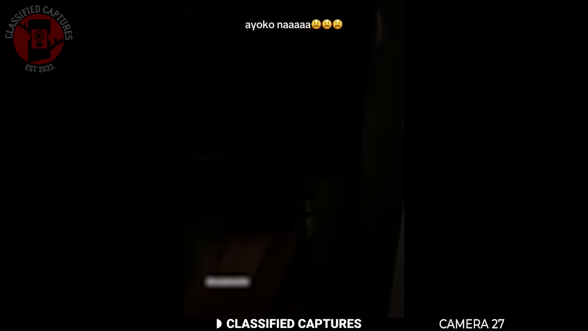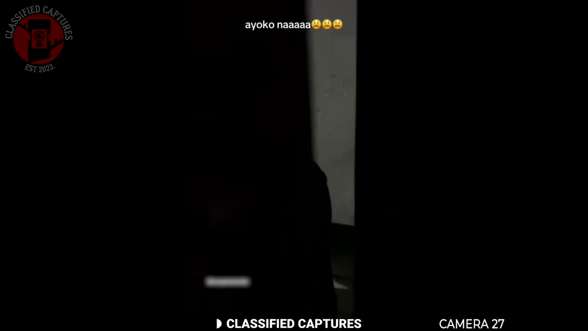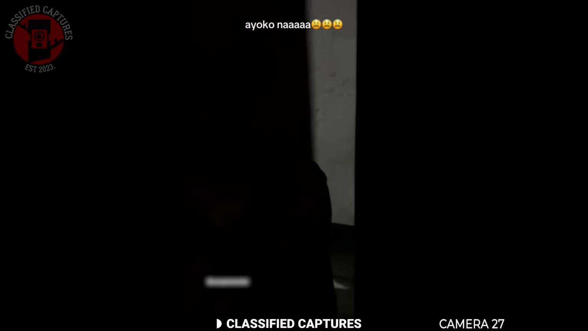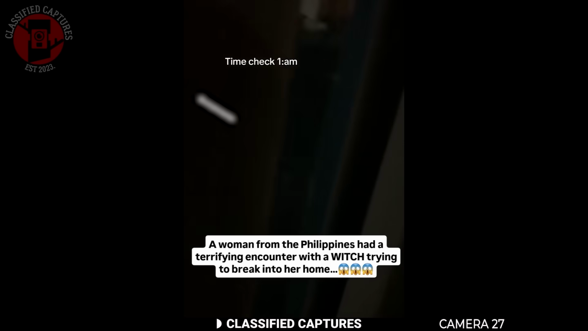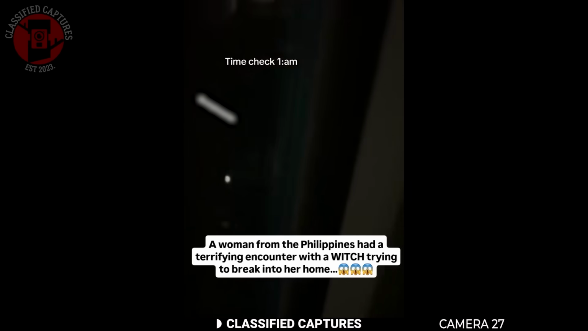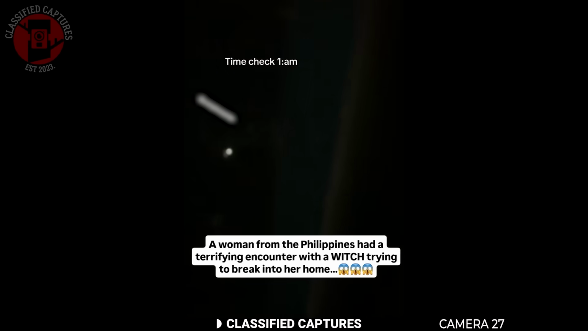This time she slowly opened the door just a crack, and that's when she saw it. A woman in a dark robe, bent unnaturally low with long messy hair that covered most of her face. As soon as the door opened, the figure suddenly took off, disappearing into the night. The woman slammed the door shut in shock. She now believes it wasn't human at all, but a witch possibly trying to gain entrance into her home. And perhaps the reason the figure fled when the door opened was that she had some kind of protection that kept her from stepping in.